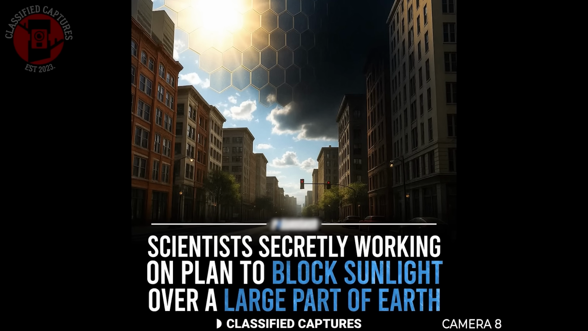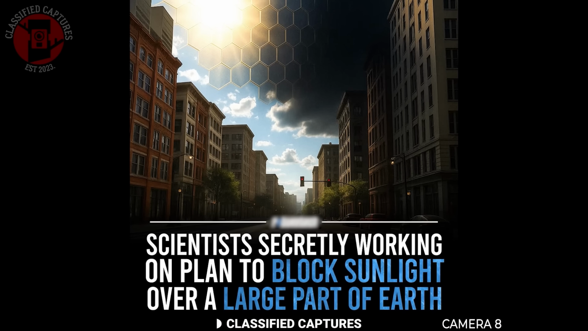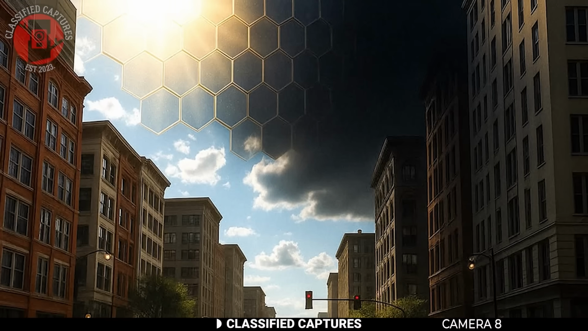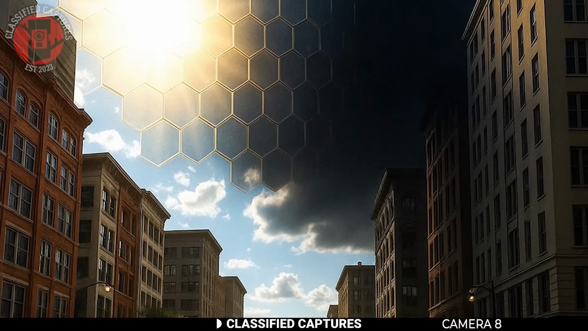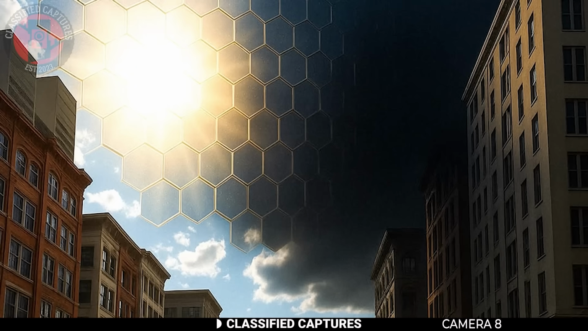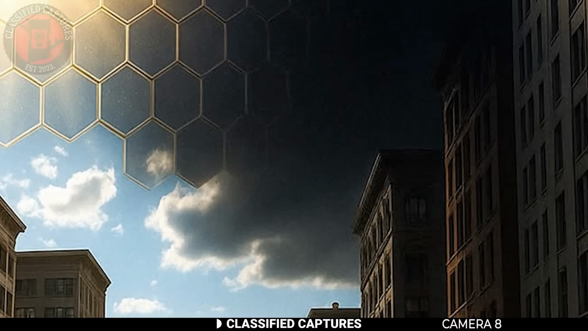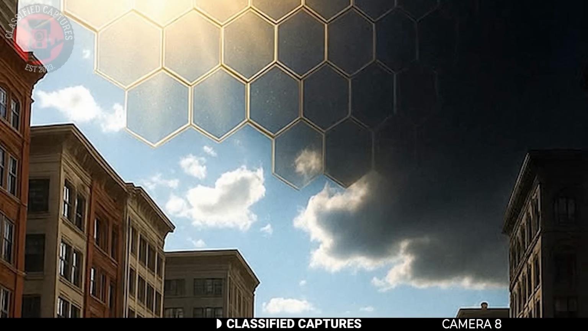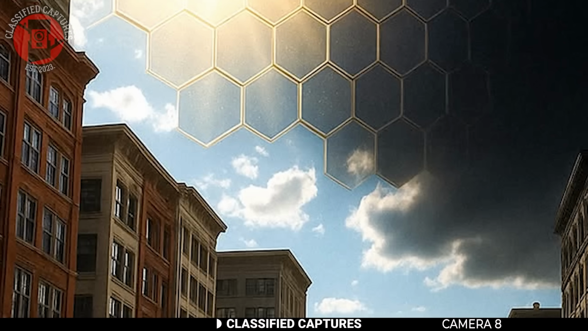Supporters say it could buy us time, especially as global temperatures continue to rise, but critics are warning that it might also mess with weather patterns, crops, rainfall, and ecosystems in ways we can't predict. Imagine one region cooling too much while another gets plunged into drought. We've already changed the planet enough. Is dimming the sun really the answer, or could it end up being a gamble that we regret?